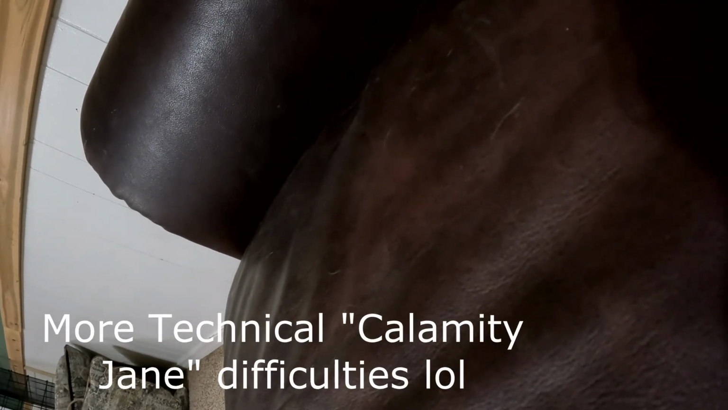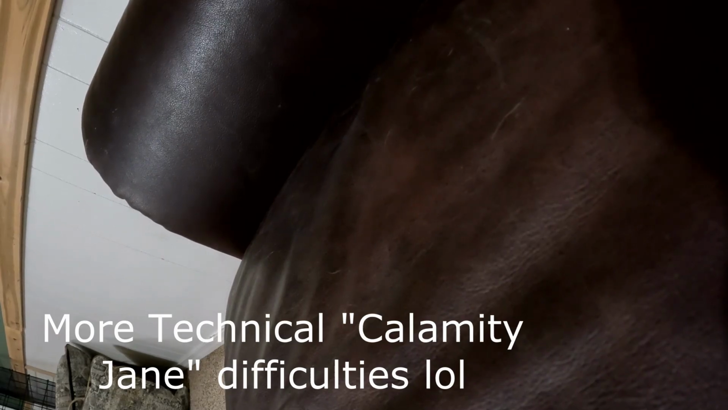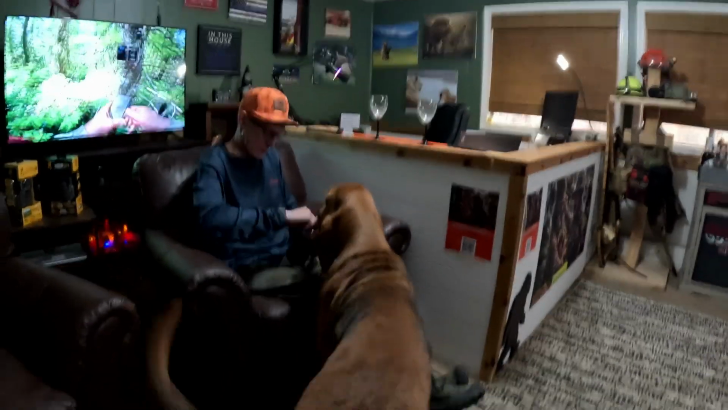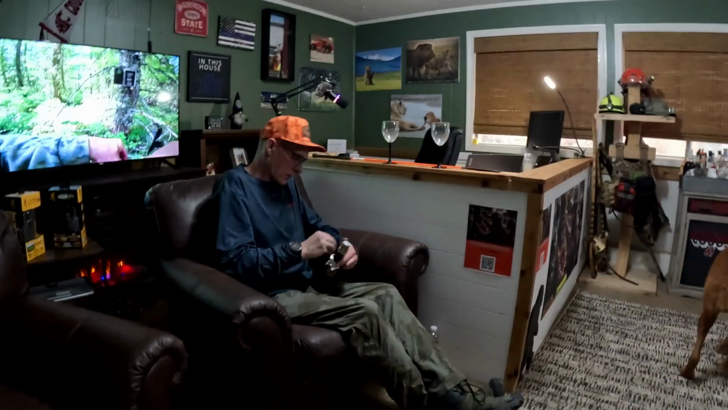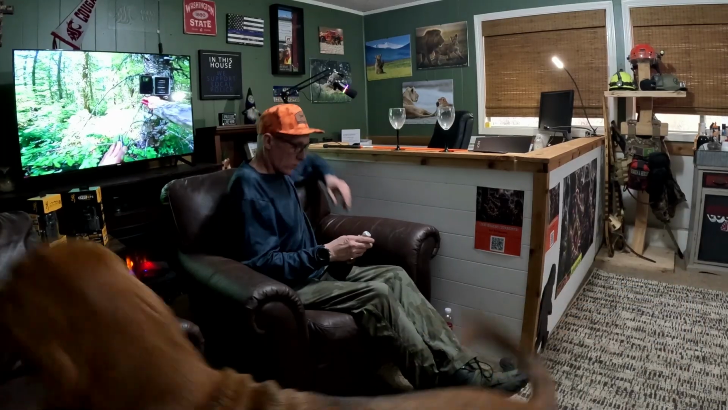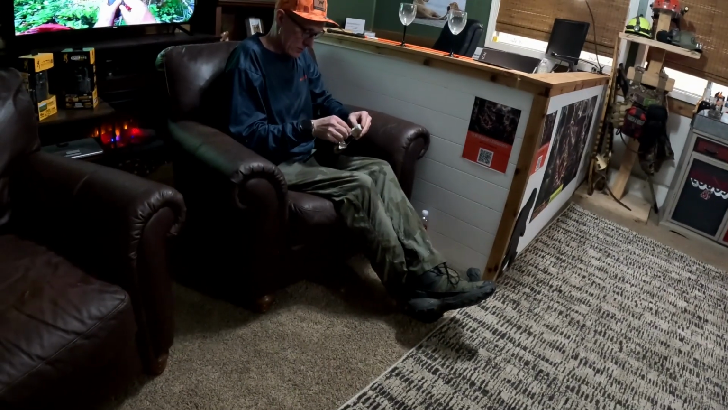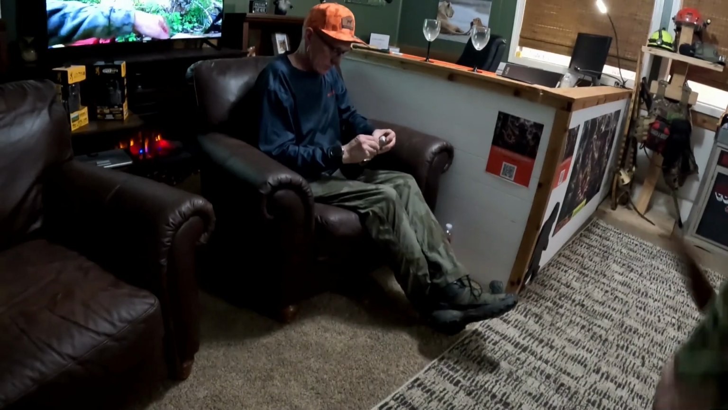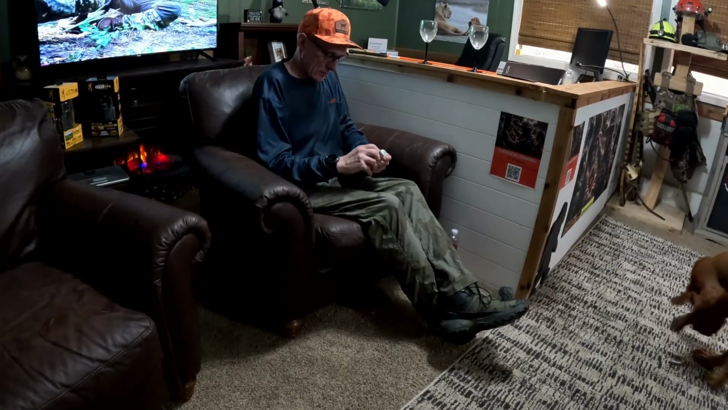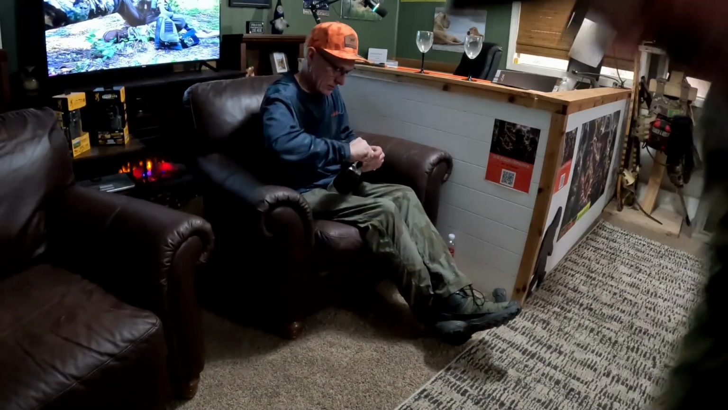There she goes again with that tail. Okay. I'm going to set up a different angle. Maybe she won't knock it over. We'll try. Oh, maybe not. She did it again. Okay. So I'm going to put pillows on this. I think that'll help.